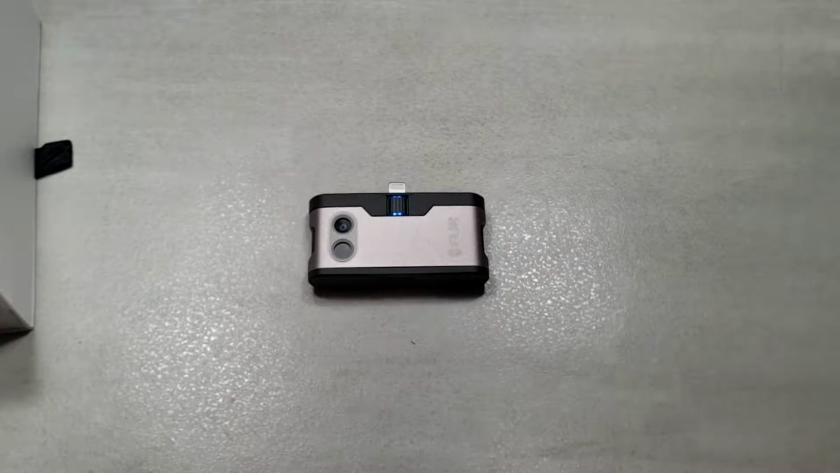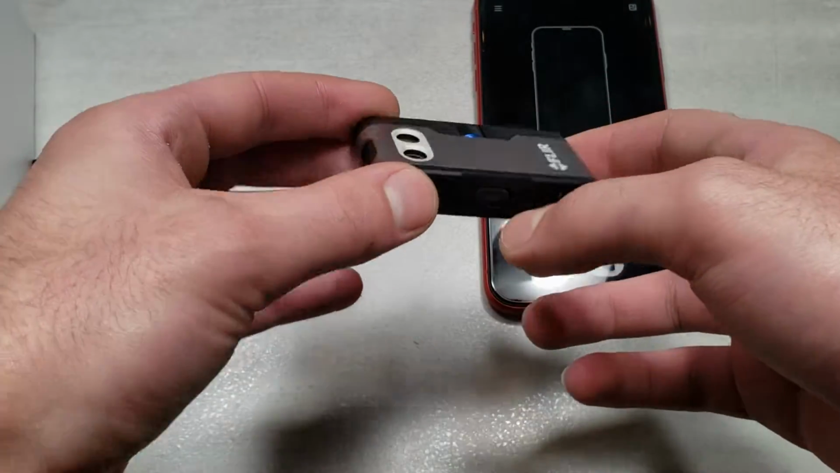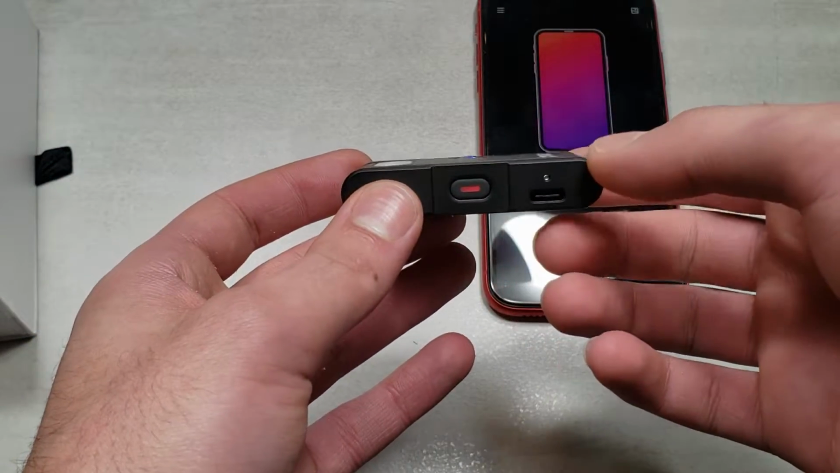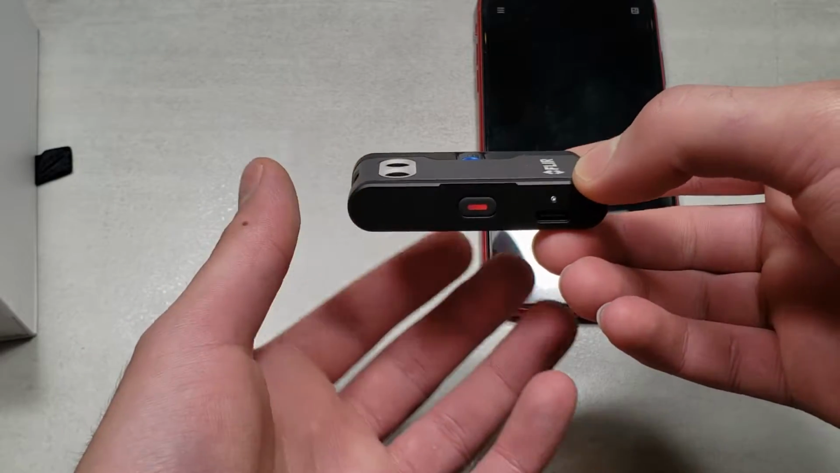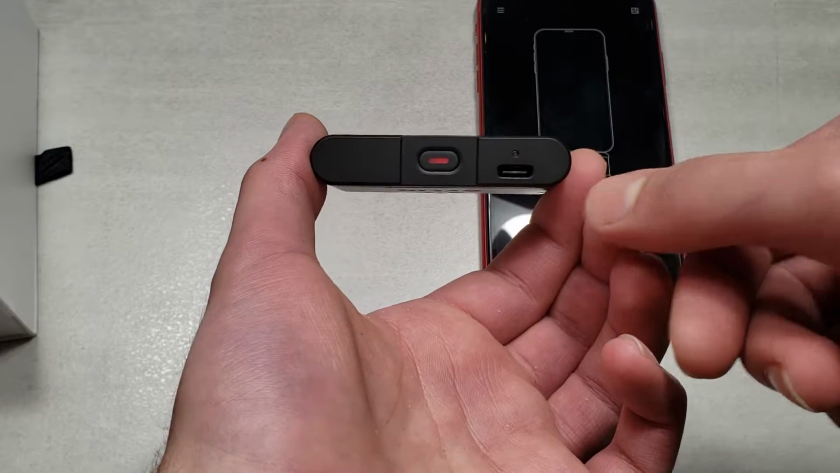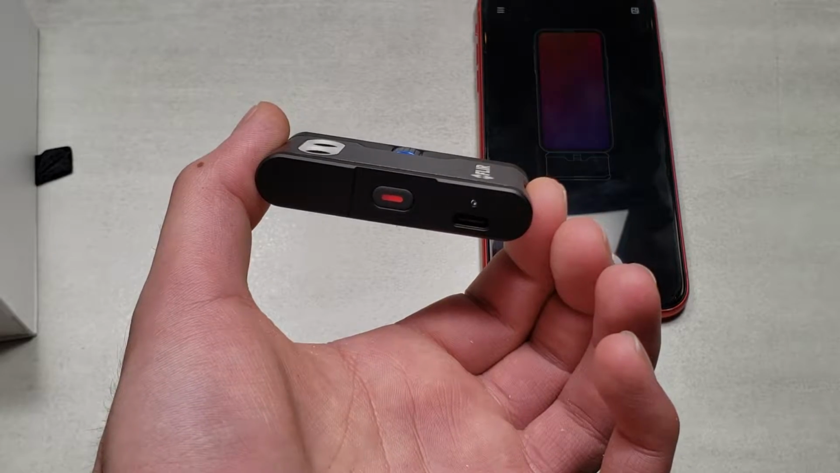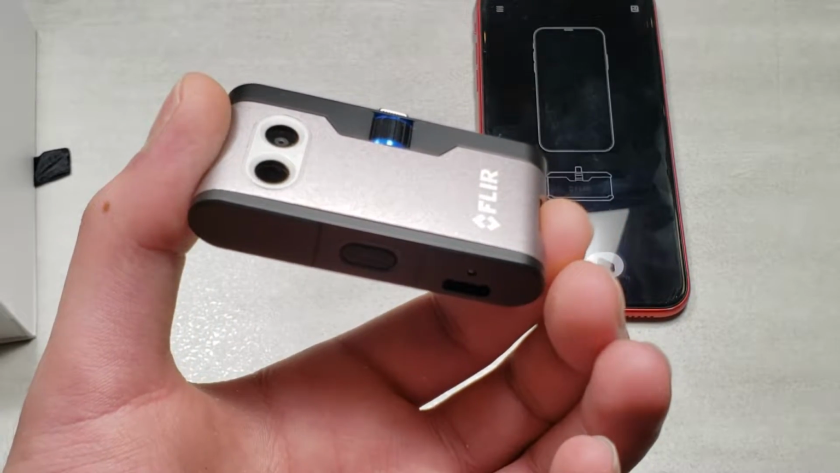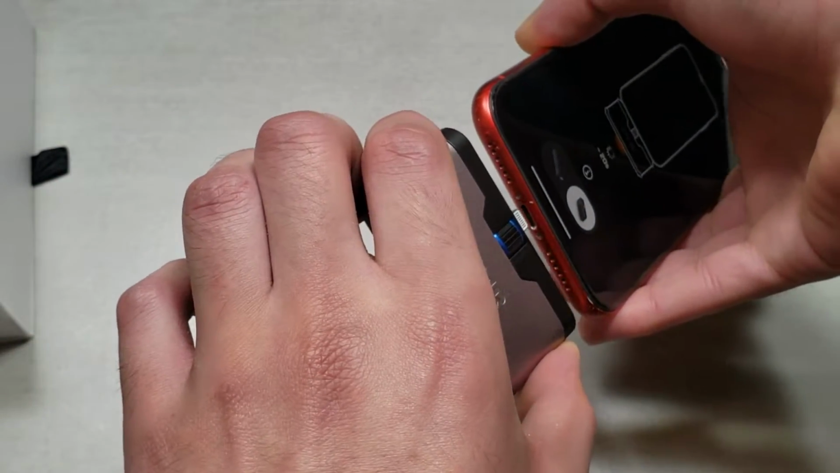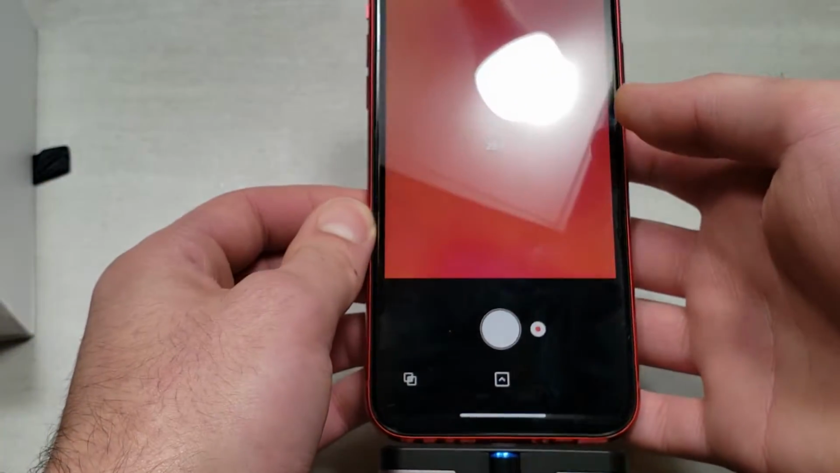So let's see if this works. I have the app open, and it says to press, and I'm going to mount it that way. So press the button once, and it says when it flashes green to plug it in. Now, it only flashed green when I was charging it, and you're not supposed to use it while charging it. Hear the clicking? Okay, it's flashing green now. So it was charging, it just didn't have enough power in it. And nice.